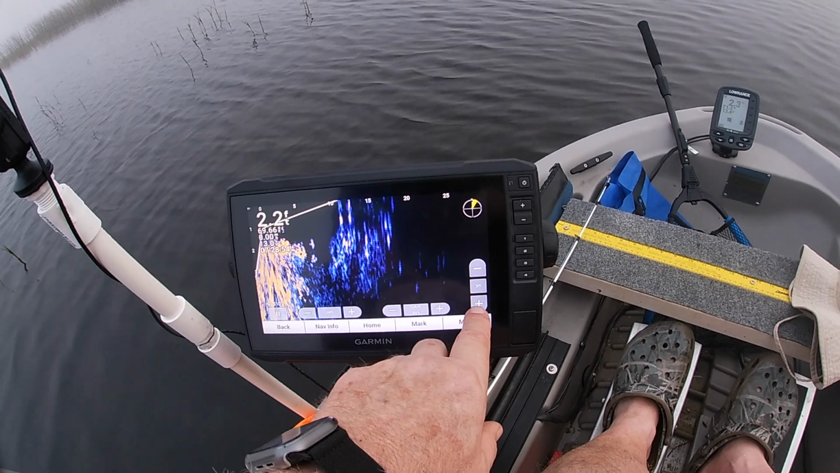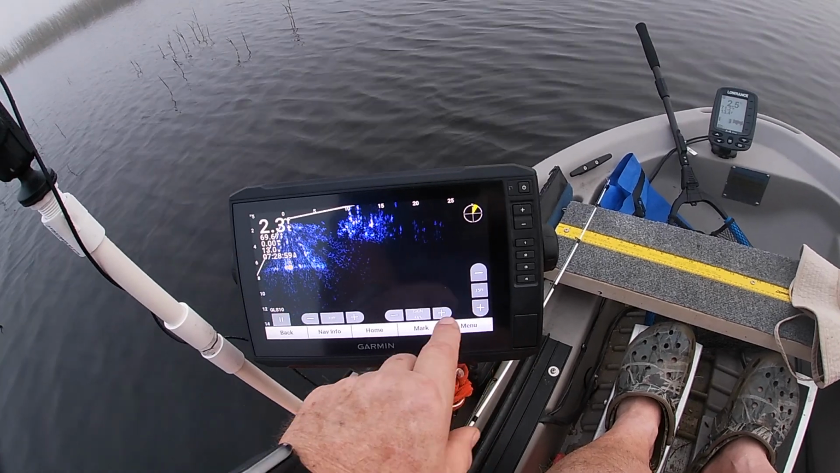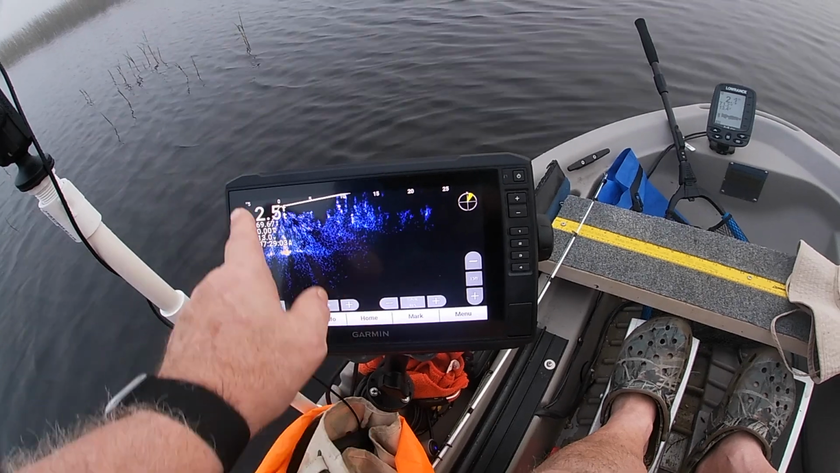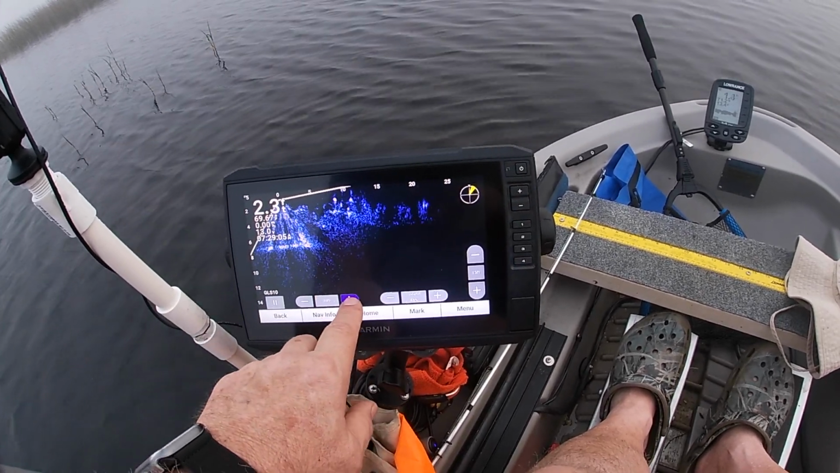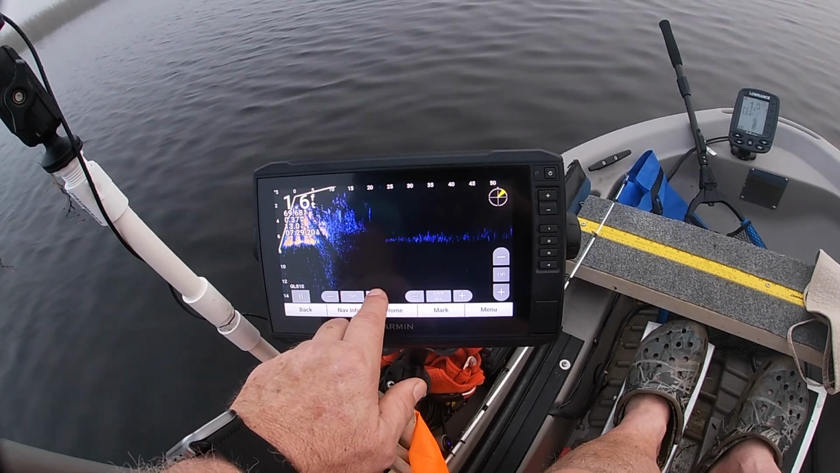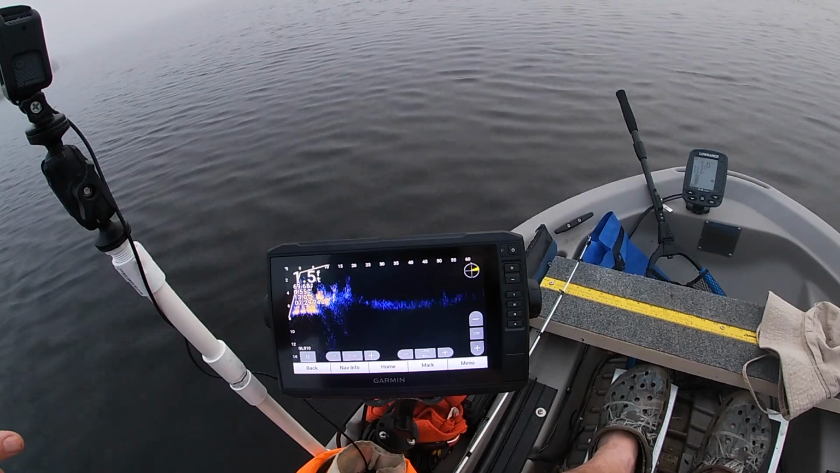There's the channel that I came in. I've moved the bottom to be 15 feet, and this one controls how far out I'm looking. All right, 45, 50, 55, 60. All right, let's look at 60 feet out.